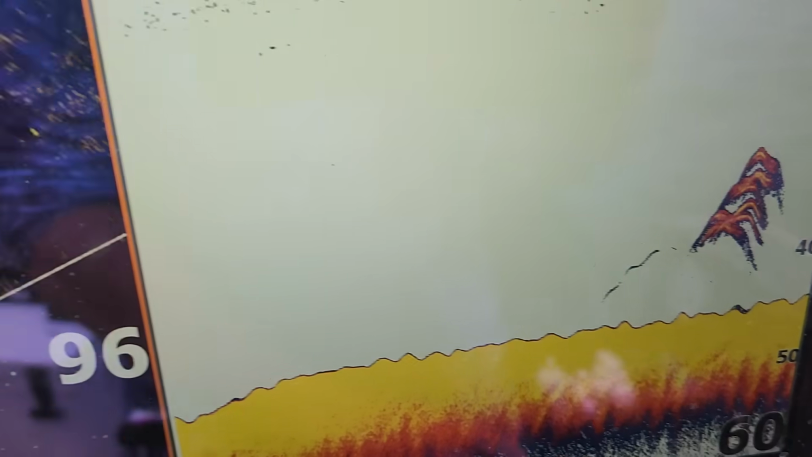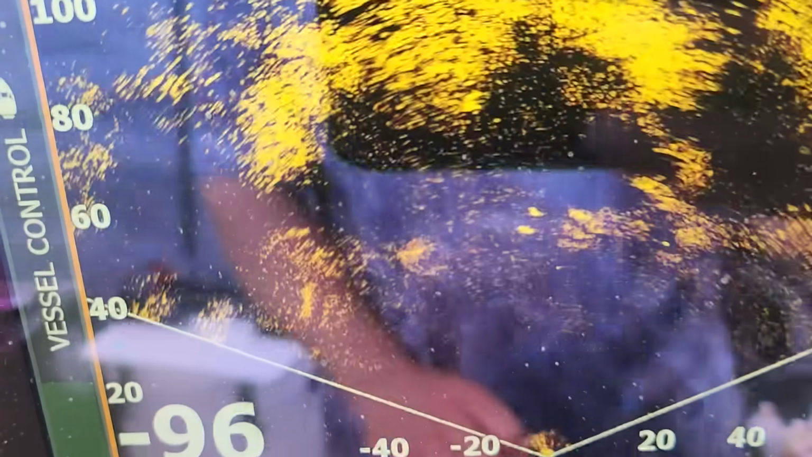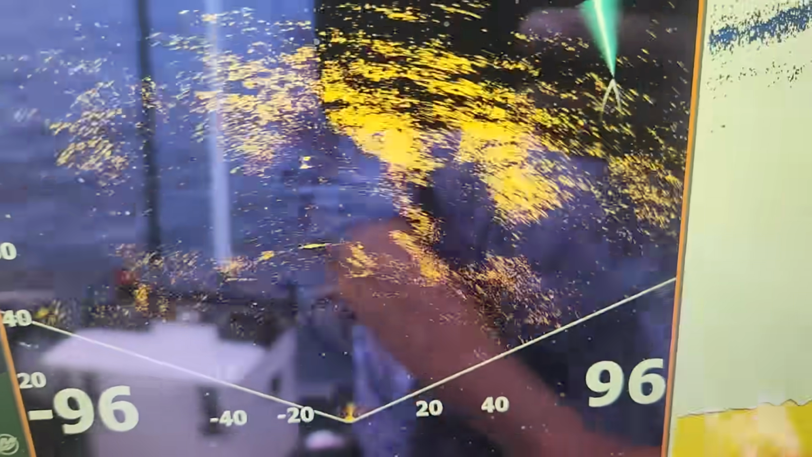Oh man, look at this. Oh God, look at that pile of fish. Oh God, look at them. Oh God, there they go. There's only 2 right there, but a pile of them just went underneath my gear. Let's see if I can chase these 2 down. Speed up, go get them.